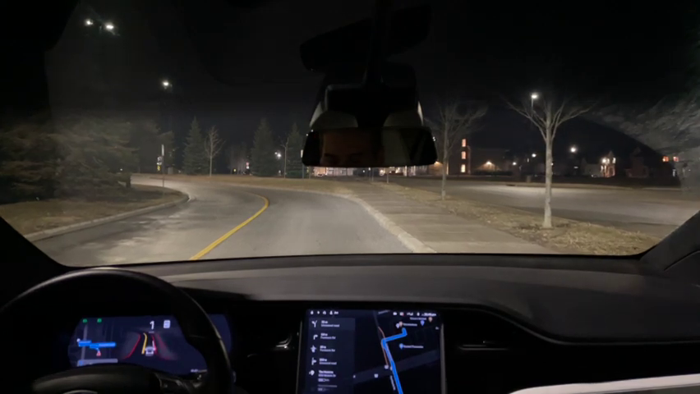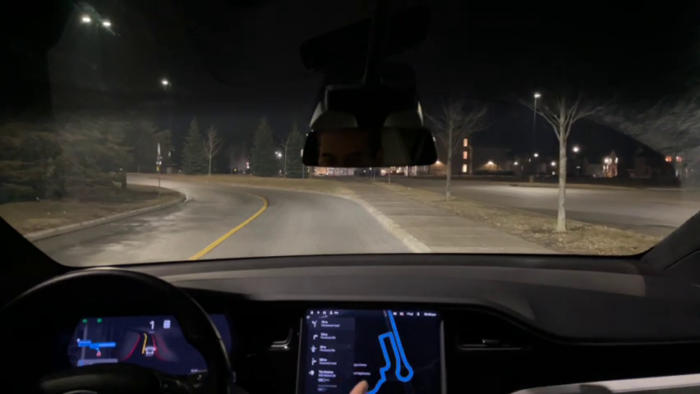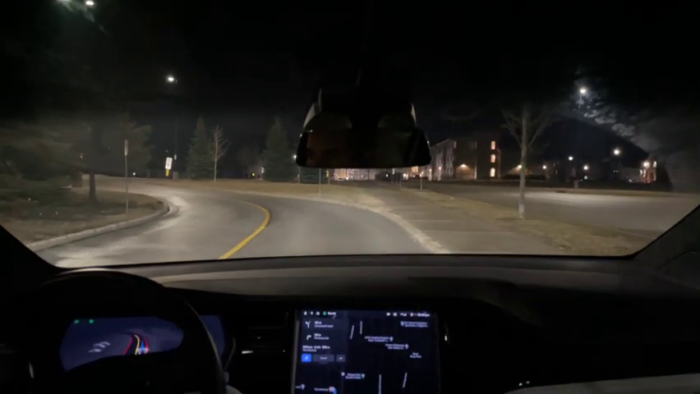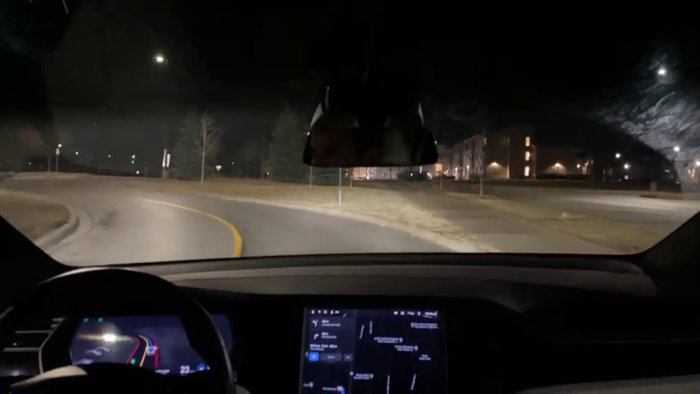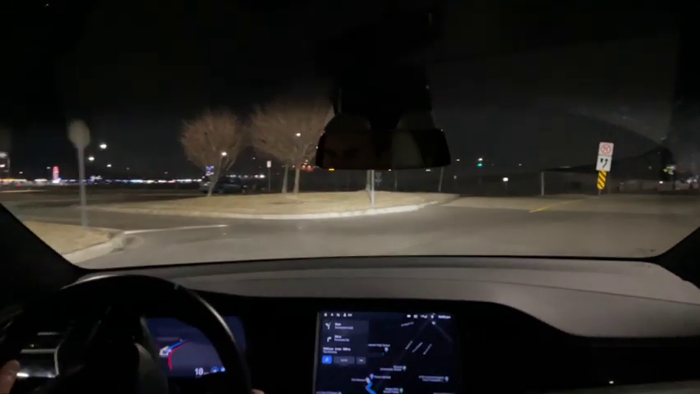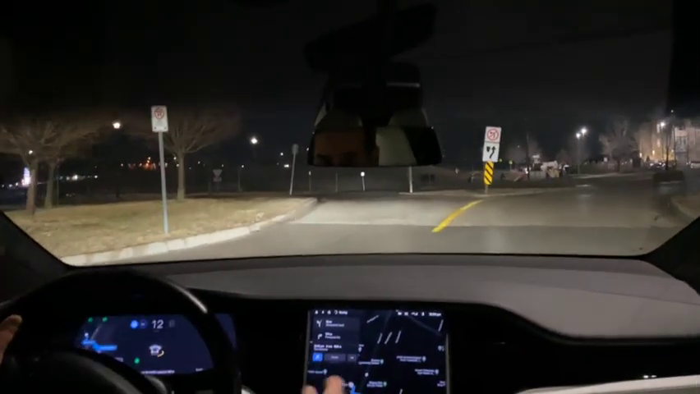Right? Yeah. I mean, look at this route it's plotting. I think it knows how to take roundabouts. I think it's just not understanding the proper route it should take here.